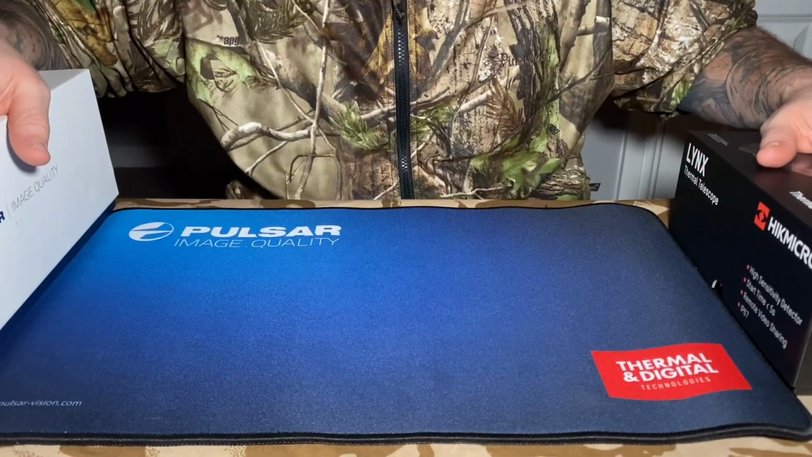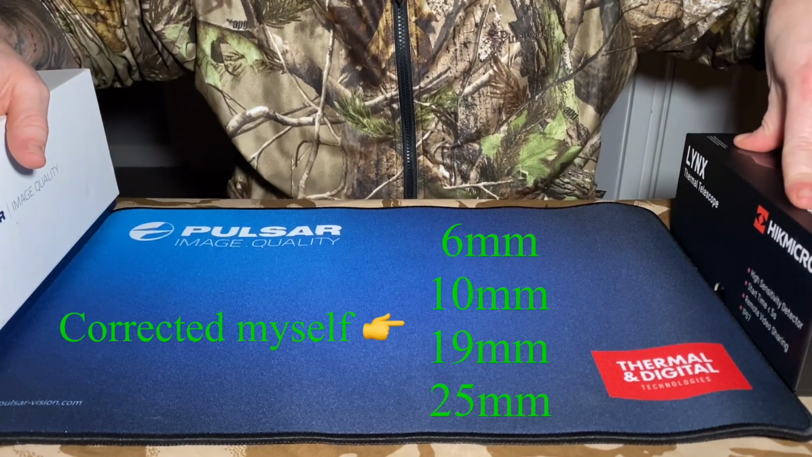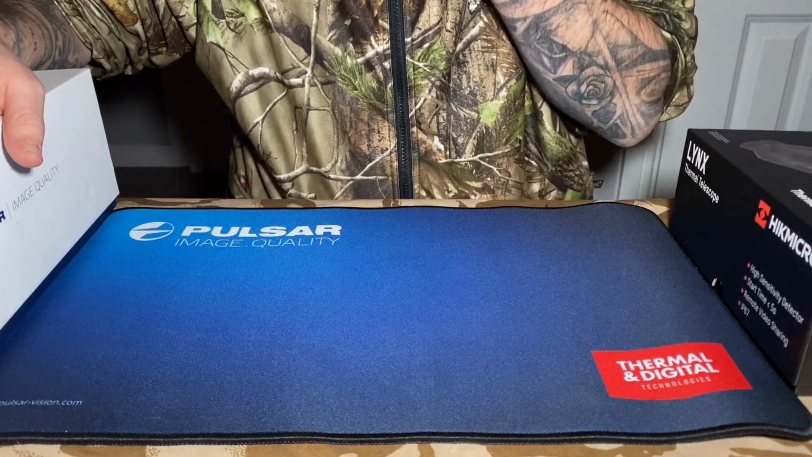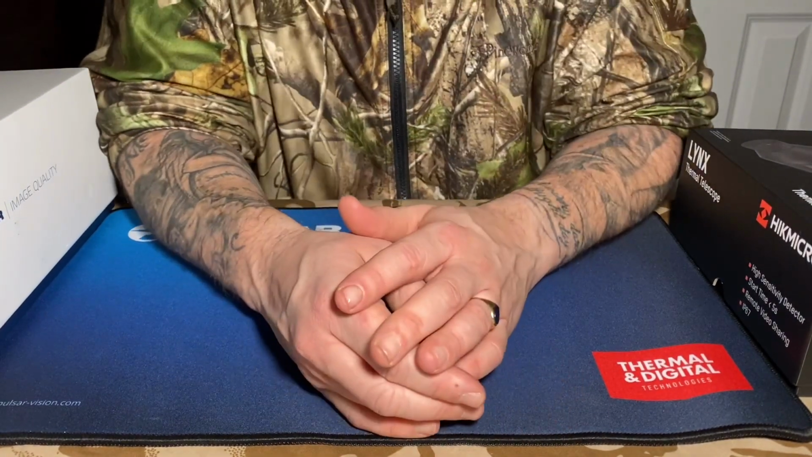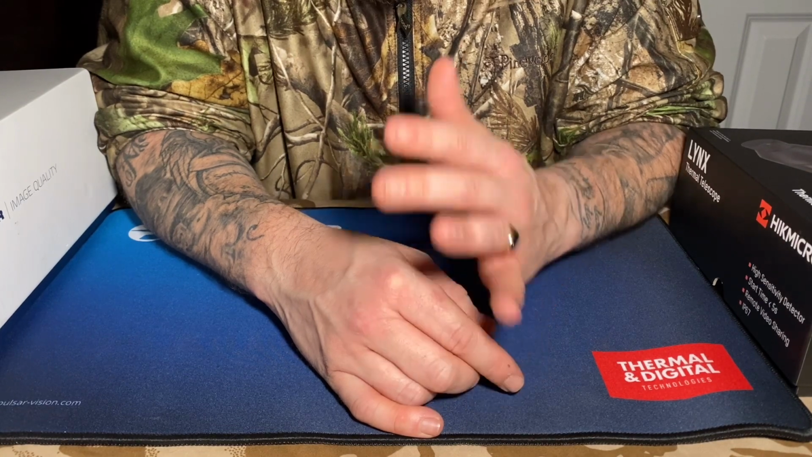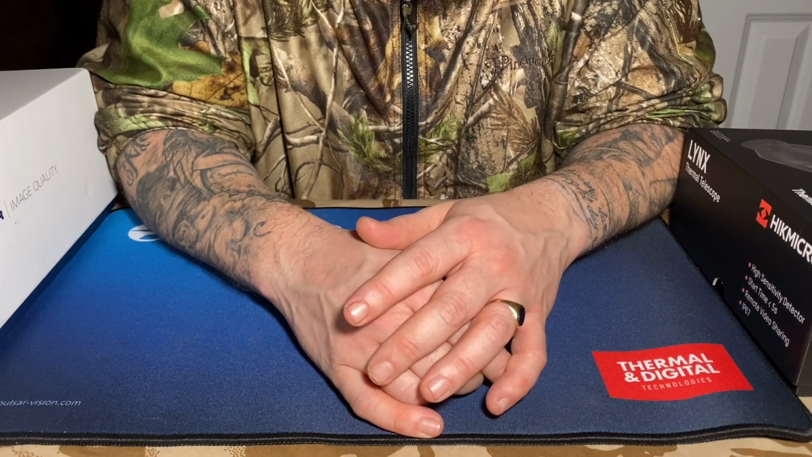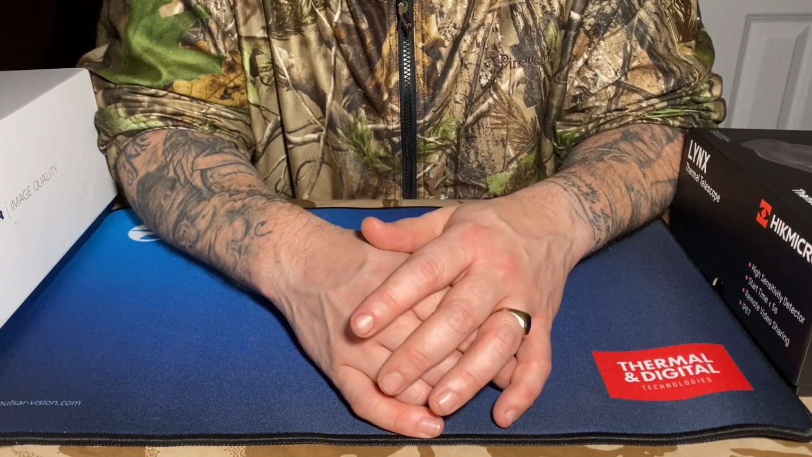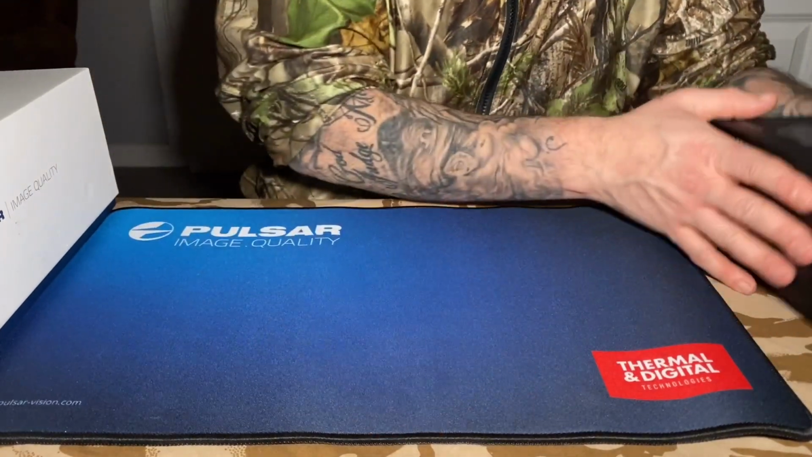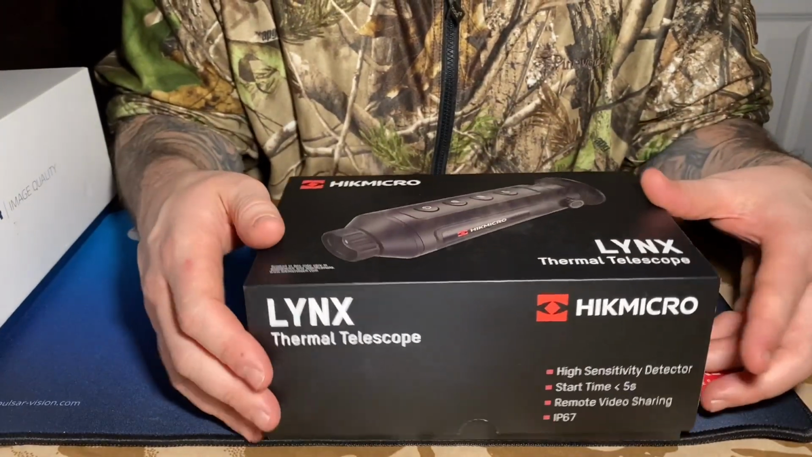So the Hik, this is the entry level, 6mm. They do different sizes, 6, 10, 15, 35. Correct me if I'm wrong, but I know they go up a couple of different sensor sizes, and that'll give you different range detection, clarity. When you download footage, all these things have recording ability, but we'll get into that in a second. Whenever you pull the footage off, depending on the money, I'm sure it's going to make the difference. I can't talk from experience from any of the other Hik models, but this one I have owned. So this is the Hik Lynx 6mm, the entry level one for them.